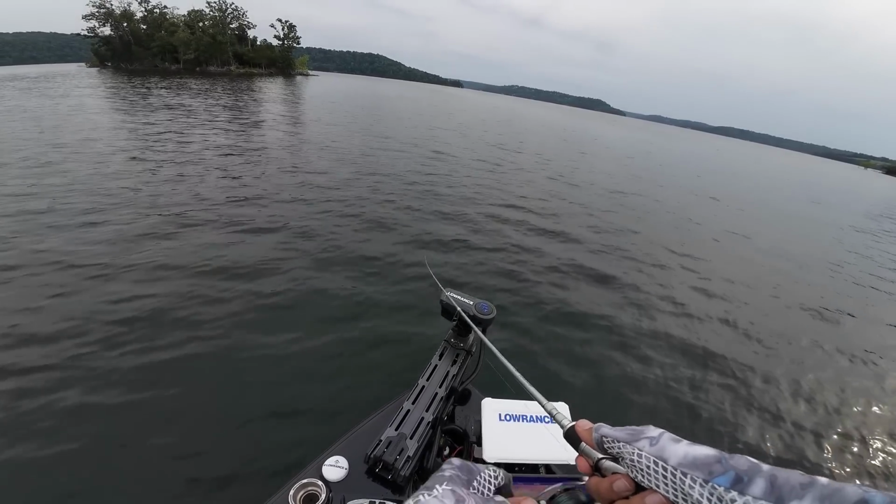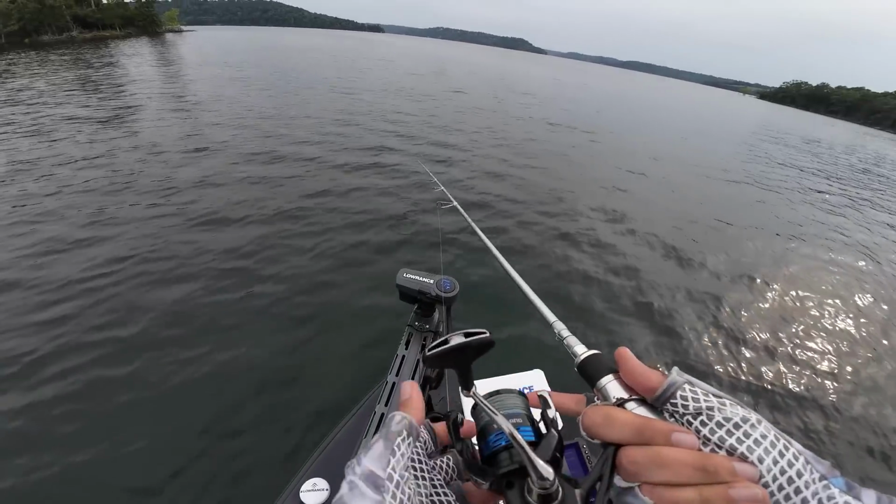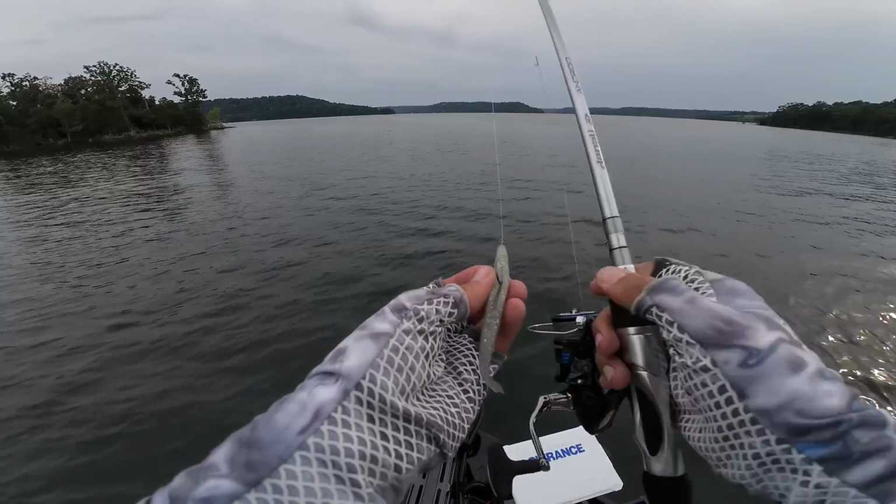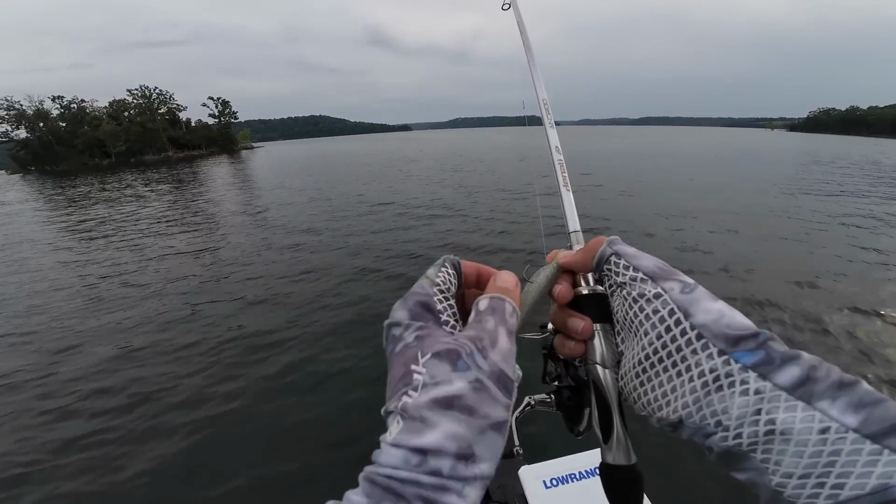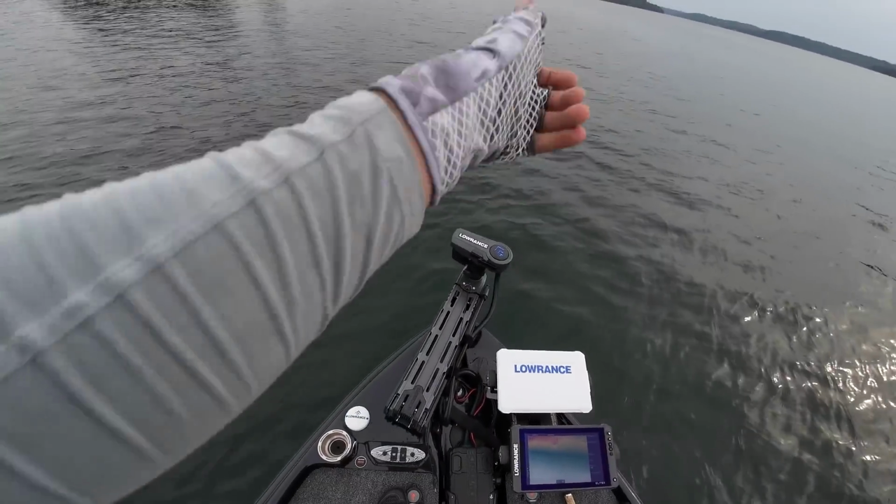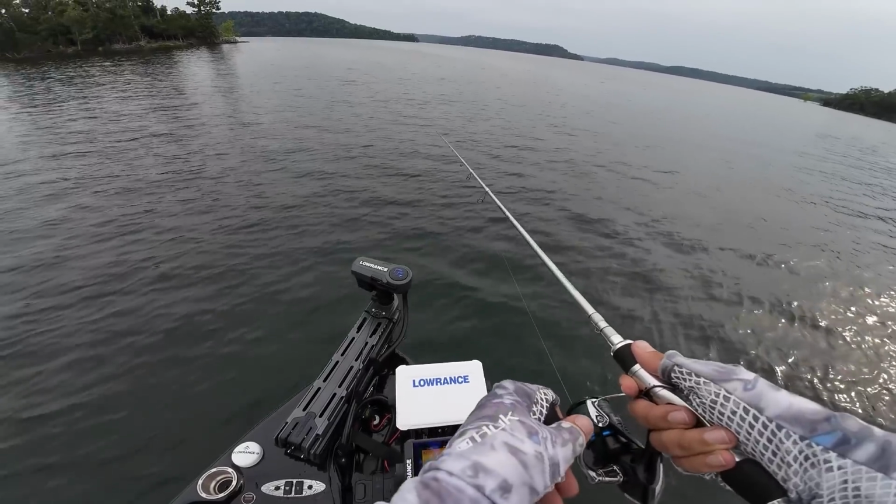I don't like throwing a treble hook too much though, if I can avoid it, just because these fish will choke it and then you'll get it too deep down their throat. But if you did want to add a little stinger treble hook, you can add it just right here. Just put a treble hook on there and put a little stop there, like a trailer hook keeper, some plastic tubing or whatever. I just don't do it because I don't like when the fish choke it and they get it too deep in their mouth.